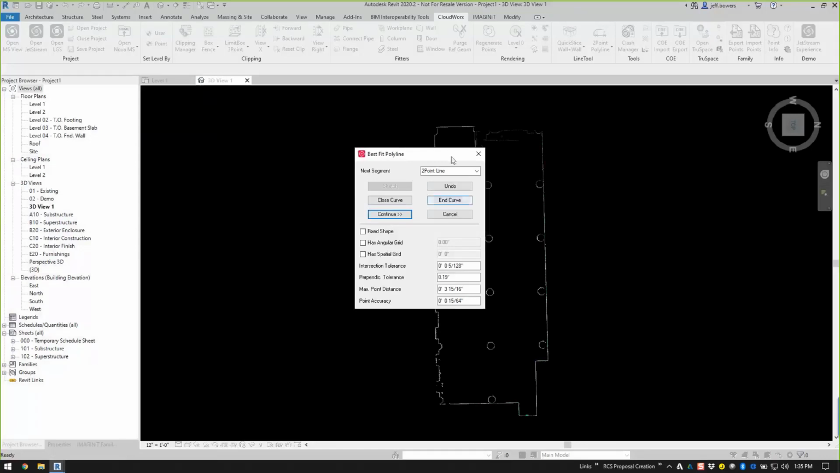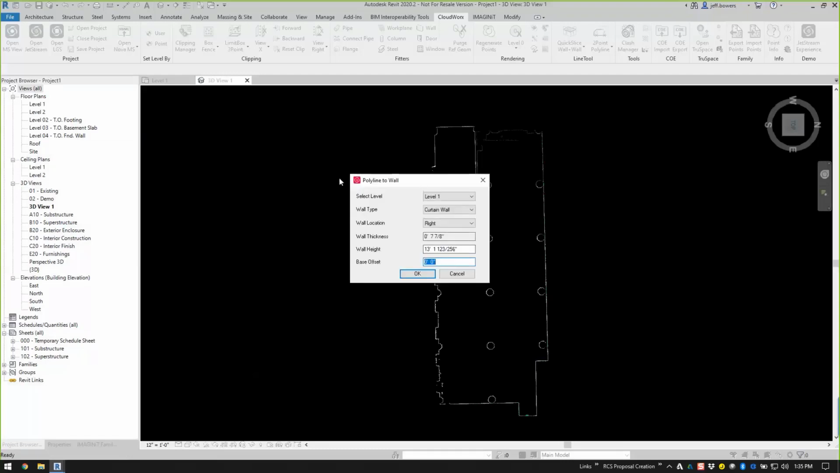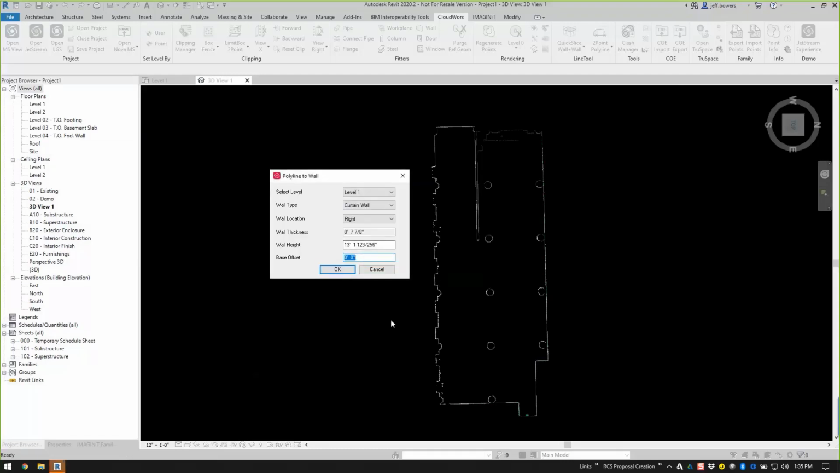If I wanted to, I could hit my pull-down and say, you know what, let's do a one-pick arc, draw an arc. Let's do a one-pick point, draw a point. But you know what? I'm done. I want to hit end curve. What this is going to do is say, hey, you can't have a polyline in Revit. It's got to be a model line or a detail line. It can't be a polyline.